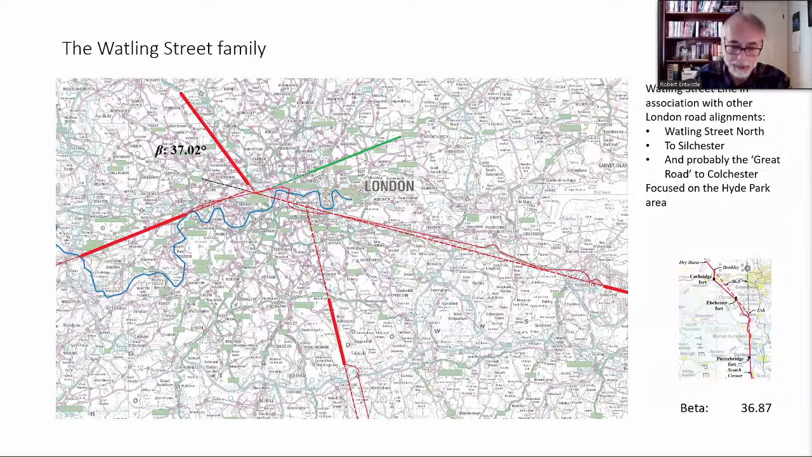And if we look at the Silchester Road, 36.79 degrees, again, well within half a degree of the beta angle, which is, of course, the same angle that we found on Deer Street.